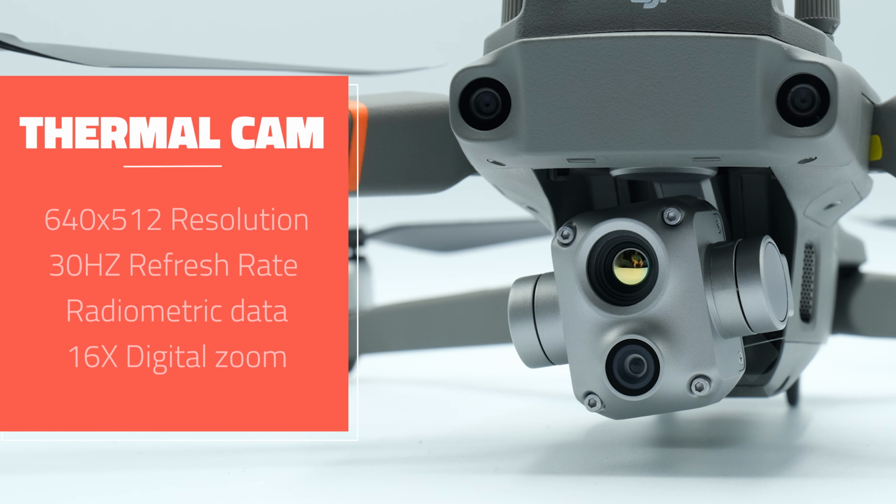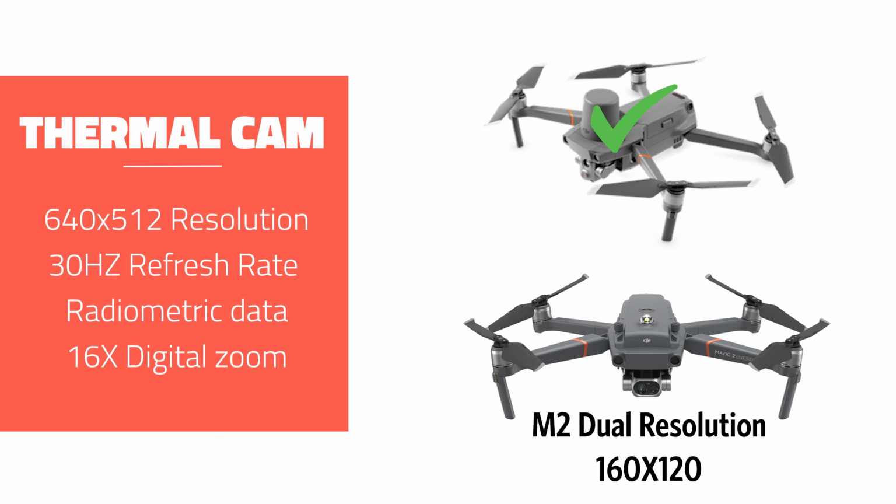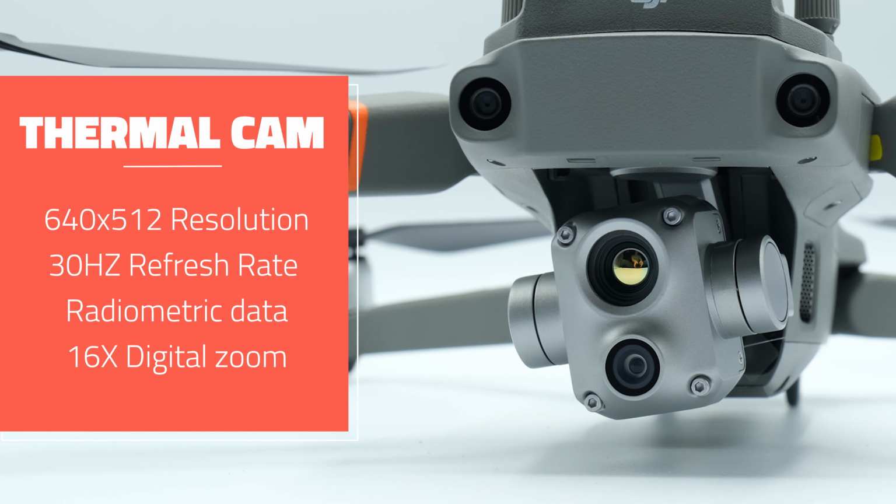First things first, let's talk resolution. Something many people are pleased about is the major jump in quality from the Mavic 2 Enterprise Dual. The resolution of 640 by 512 on the Enterprise Advanced is actually 4 times larger than what's found on the Enterprise Dual.